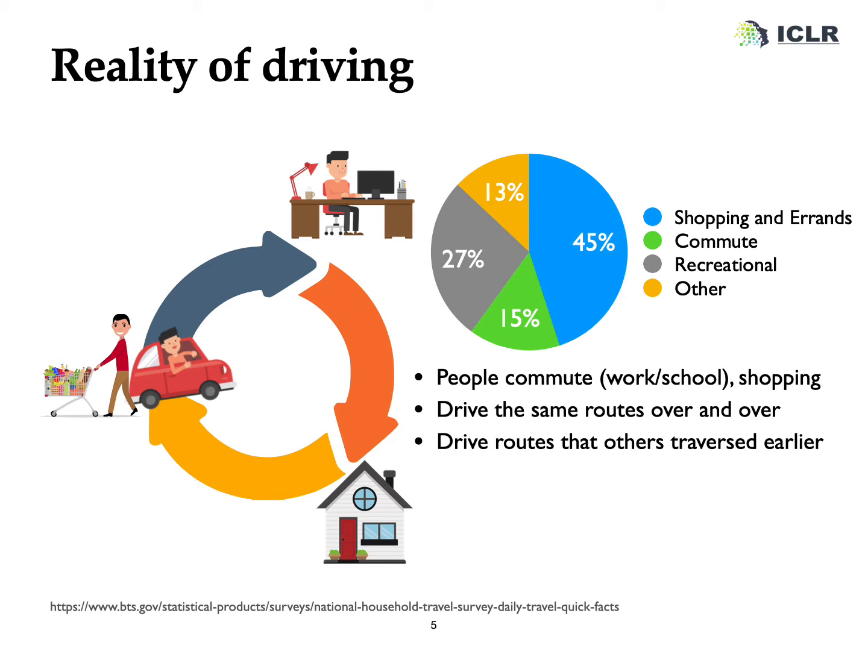A reality of driving that was previously ignored is that people tend to drive on the same route they have driven before. You drive to school, to work, to shopping, and even if you embark on a new route, it is highly likely that you are following the footsteps of other drivers. This is a distinct opportunity.